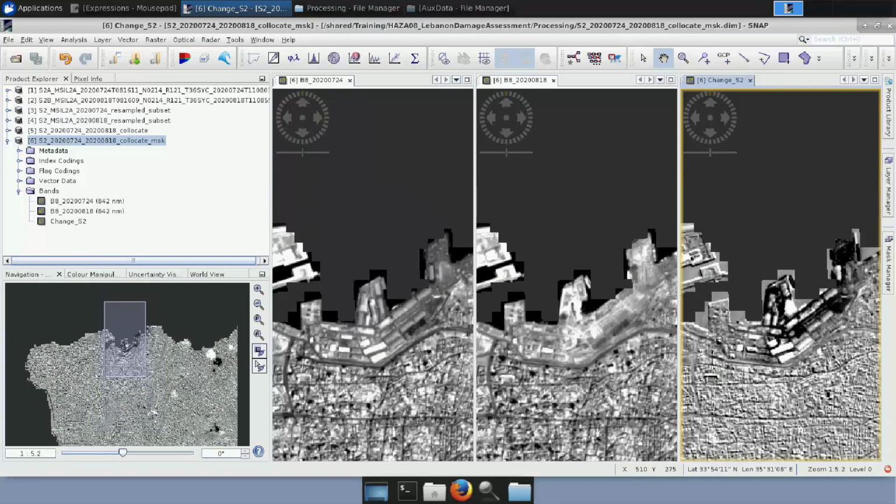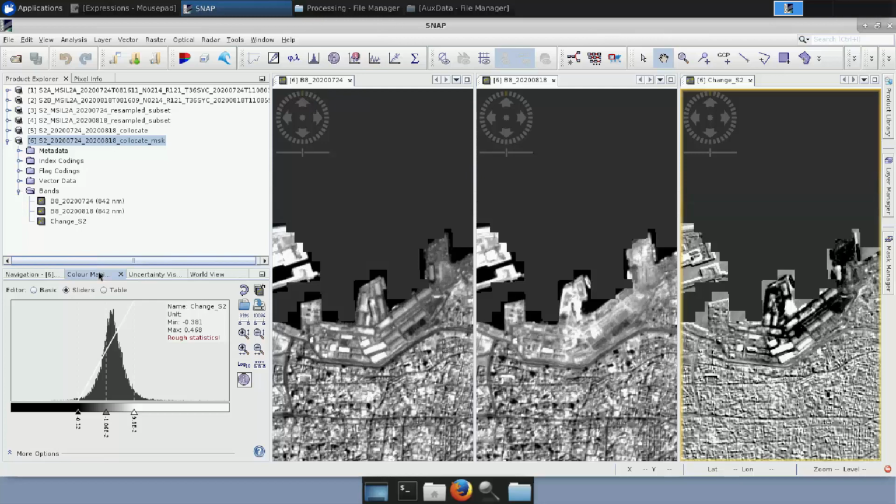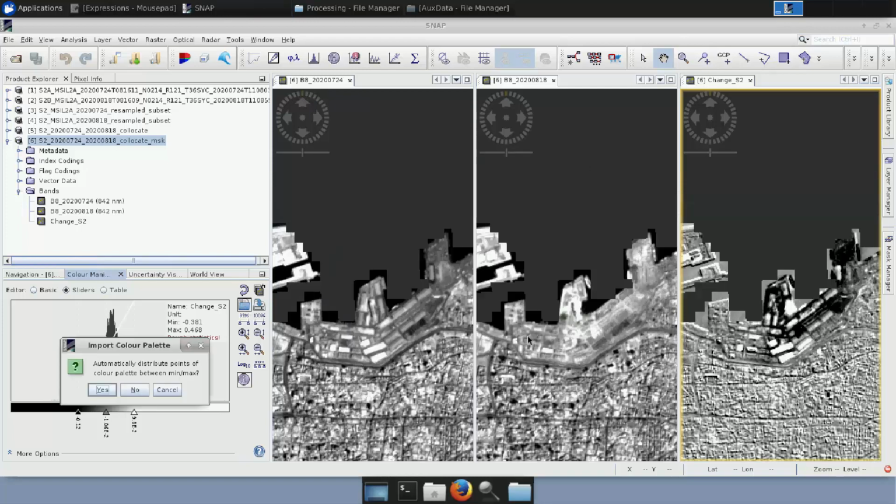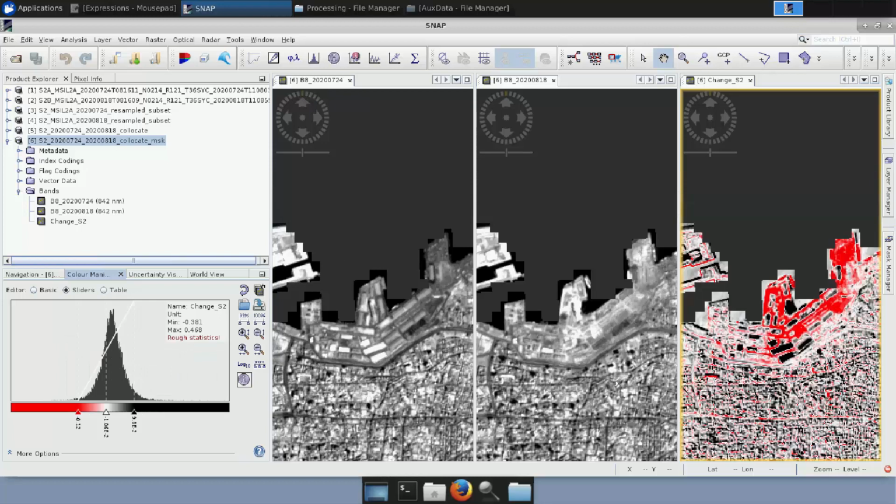It is clear that here with black, we have the main areas that have been affected by this damage. If we go again to the color manipulation, we can do what we did before. We can go here, import a color palette, the one named Damage Sentinel-2, and we can see in red color the areas that have been affected the most.